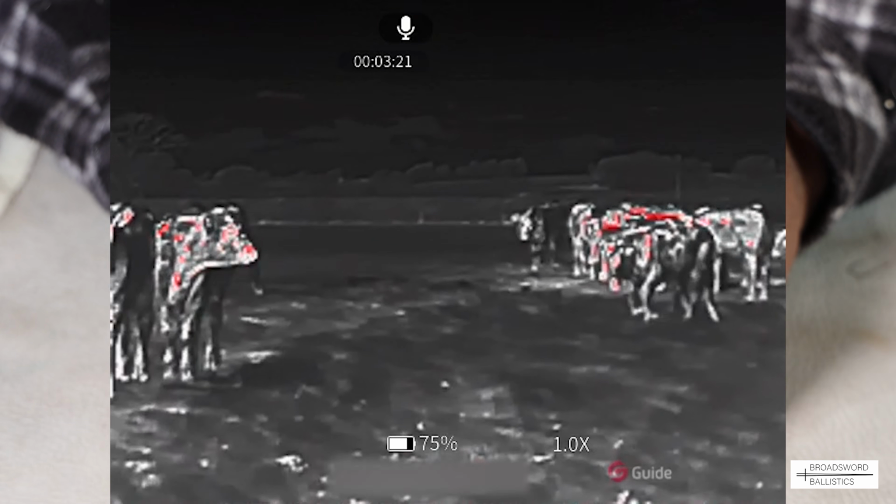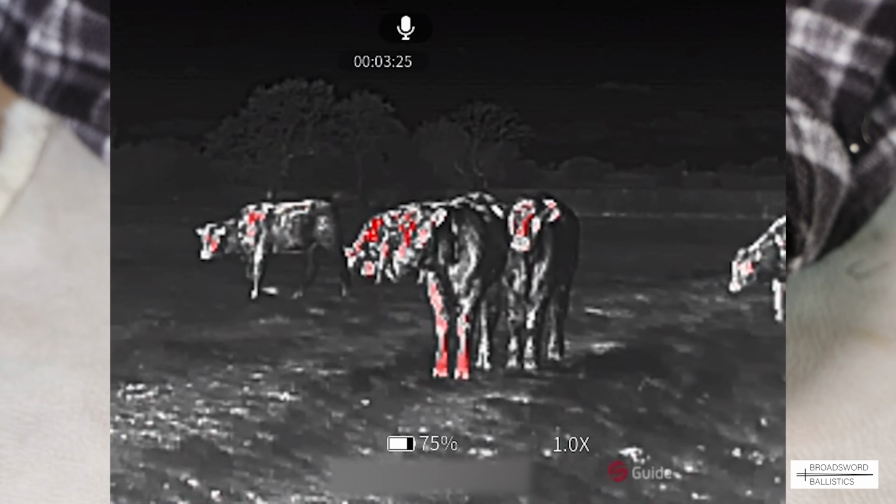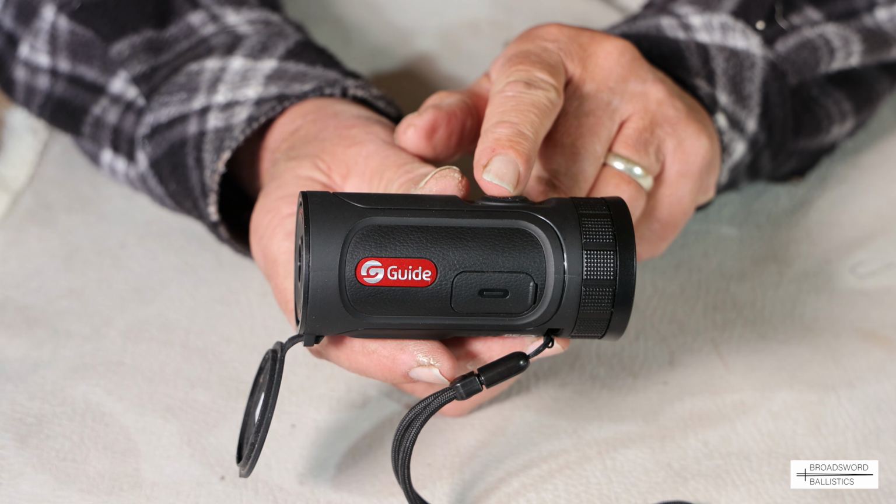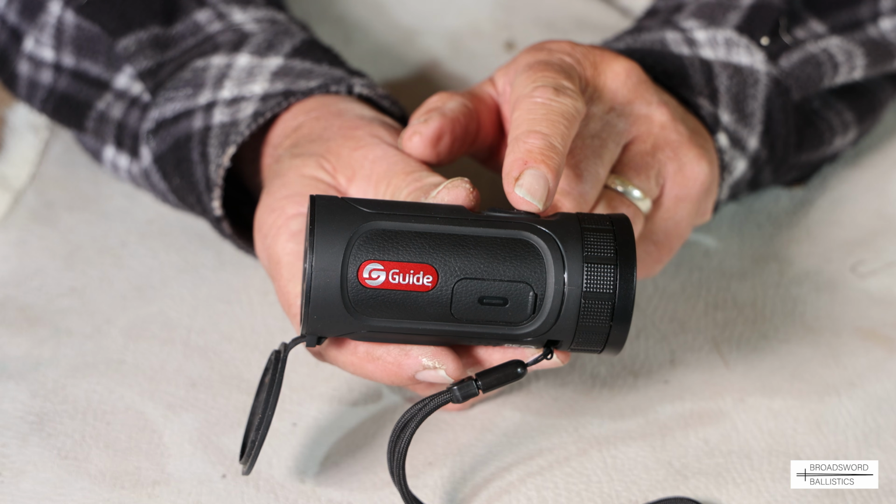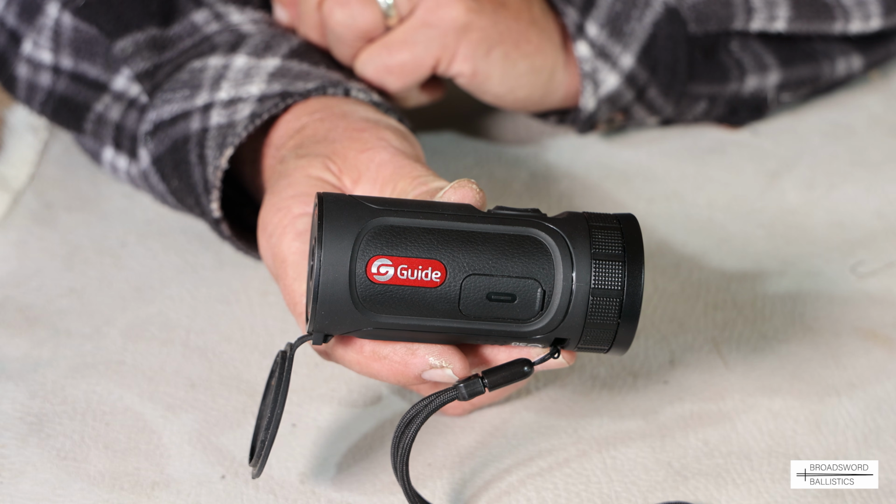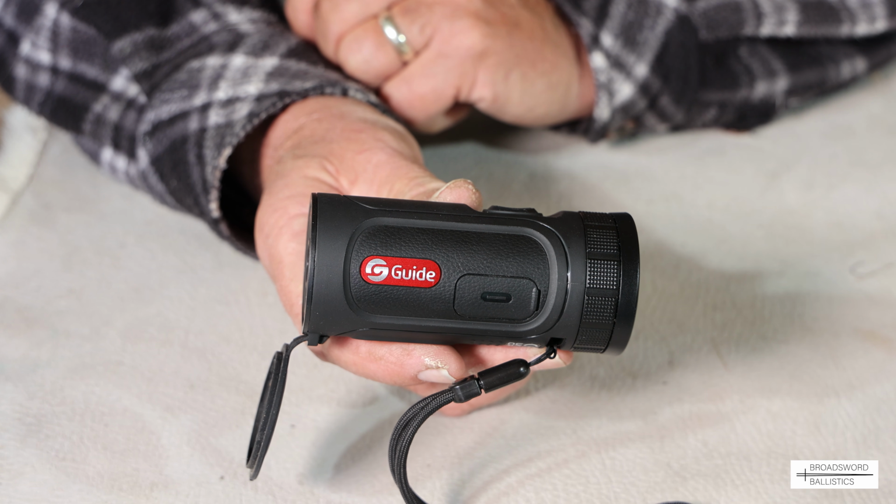It also therefore gives you a field of view of 23 meters by 23 meters at 100 meters, and you've got a zoom here, which is 1.2 power. That's your standard zoom, or 1 power. That's why you get a wide field of view and really crisp, clear images. But that'll go up to digital 4.8 times, which I'll show you how that works in a moment.